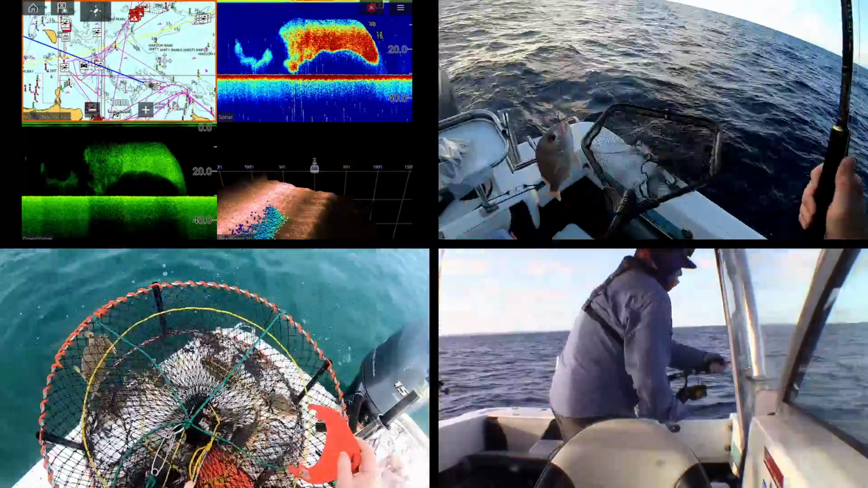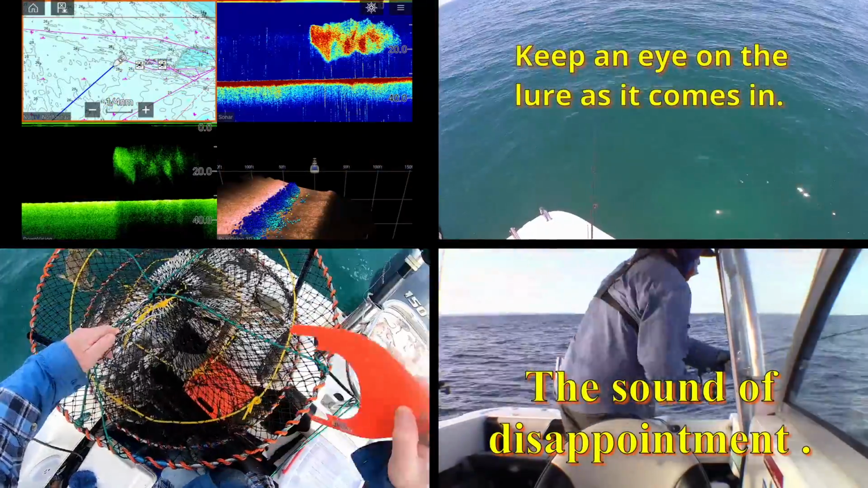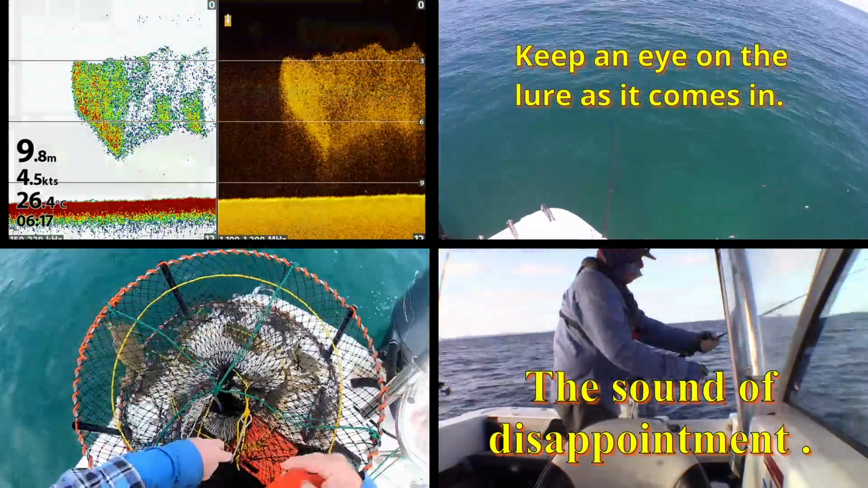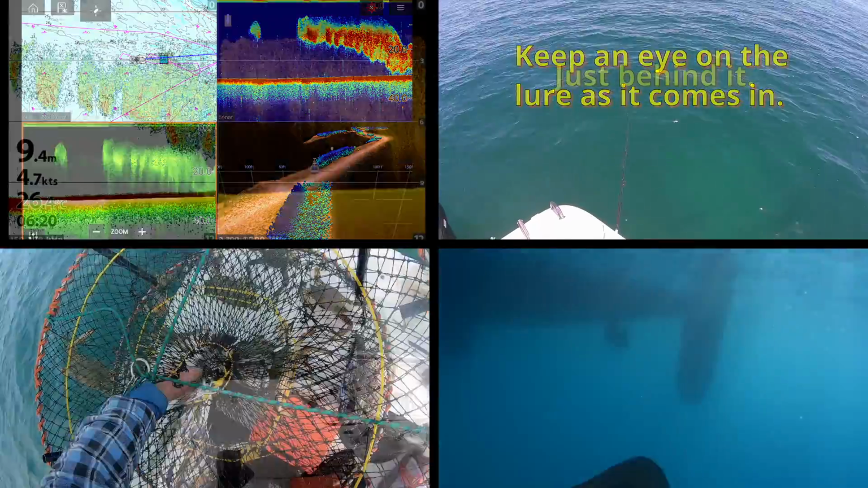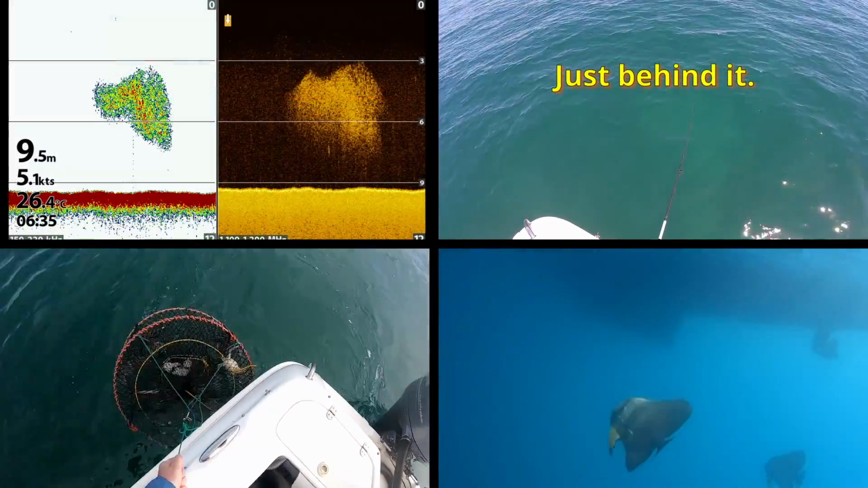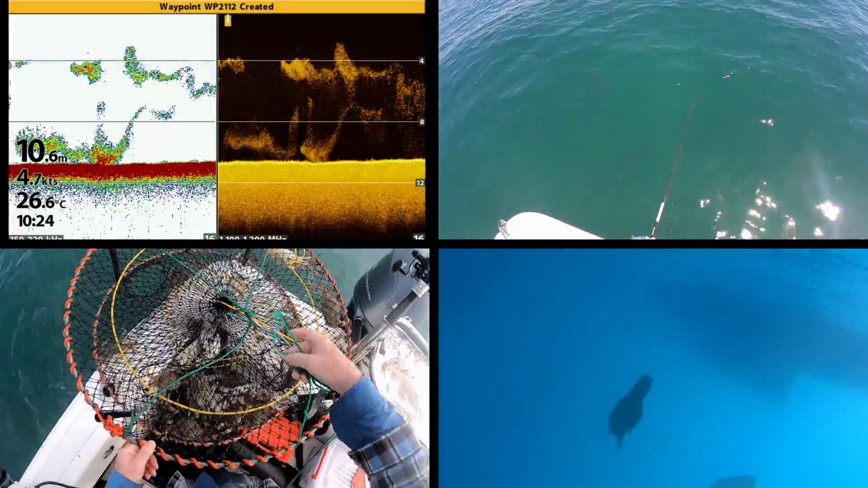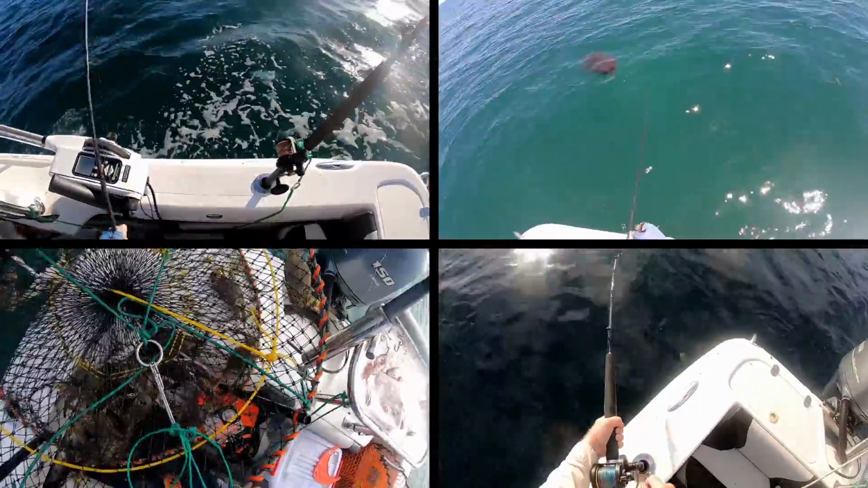I hooked up a couple of decent sized fish. One of them, the line snapped at the knot. It was a uni knot. I think I might have to experiment with different brands of line because the one I'm using snaps a lot at the knot. And a guy told me that that's a characteristic of that brand. So I might have to try a few different brands, see if I can find something that's a bit better in that area.